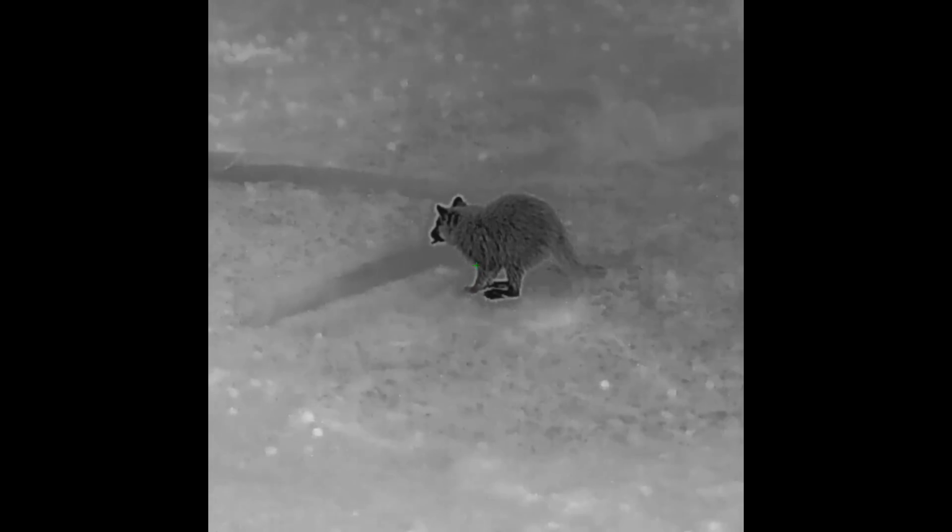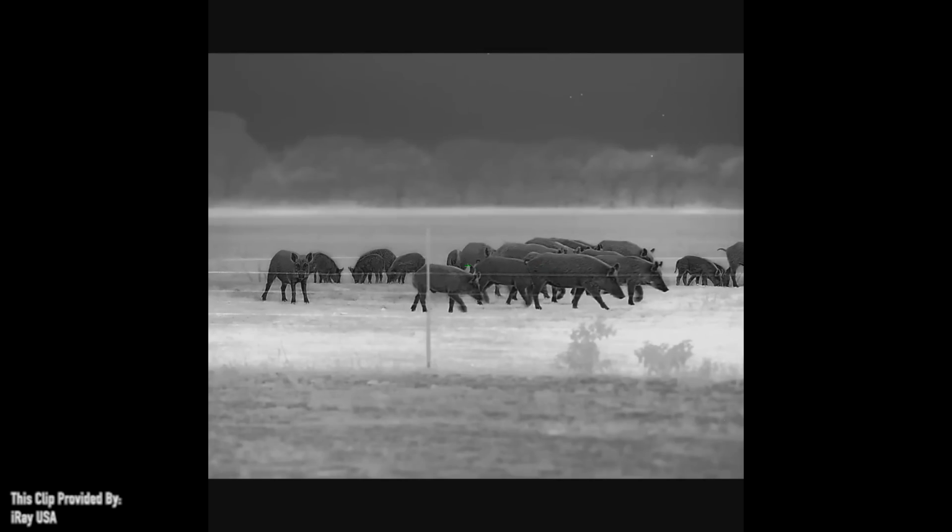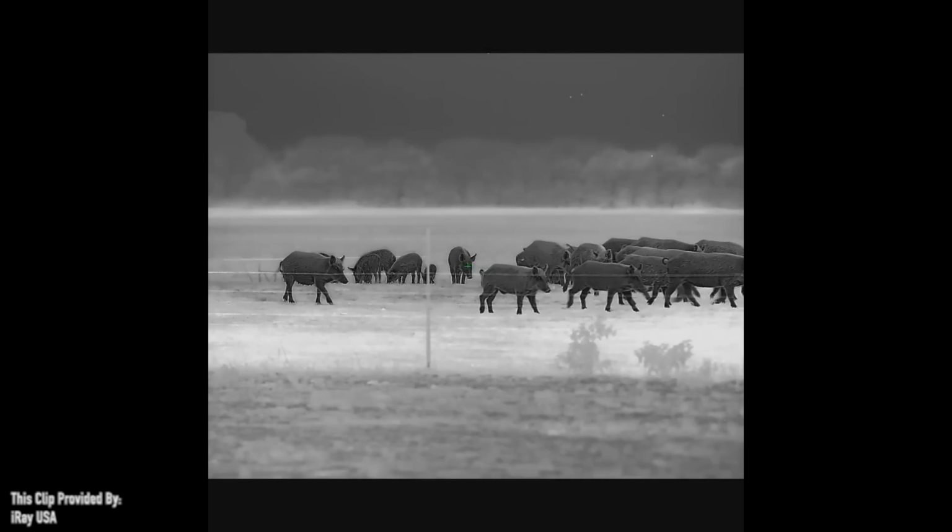The field of view, I've got my notes written down. It is 61 feet at 100 yards. Again, that's at the 2 power base. So 61 feet, that's a nice wide field of view. The detection range, they say 3,600 yards. That's right. 3,600. Yeah, I've never said that on this show before, that large of a detection range.